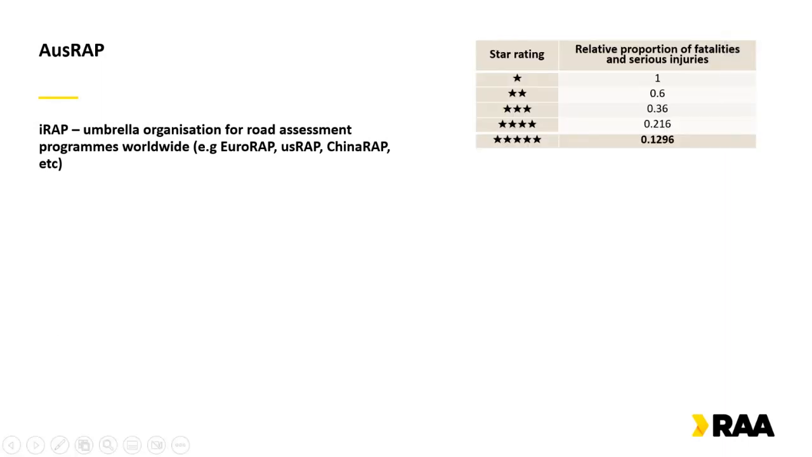An AusRAP star rating is a rating of a road between 1 and 5 stars, where the maximum rating a road can achieve is 5 stars, and the lowest is 1. The way it works is by splitting the road into 100-metre segments and providing a discrete rating for each segment, which then can be smoothed out across the corridor. Each 100-metre segment has 78 attributes, of which about 50 are related to the specific road environment.